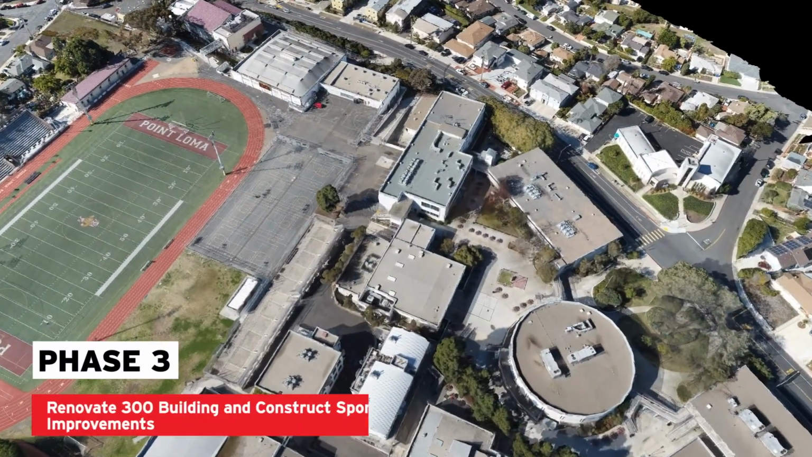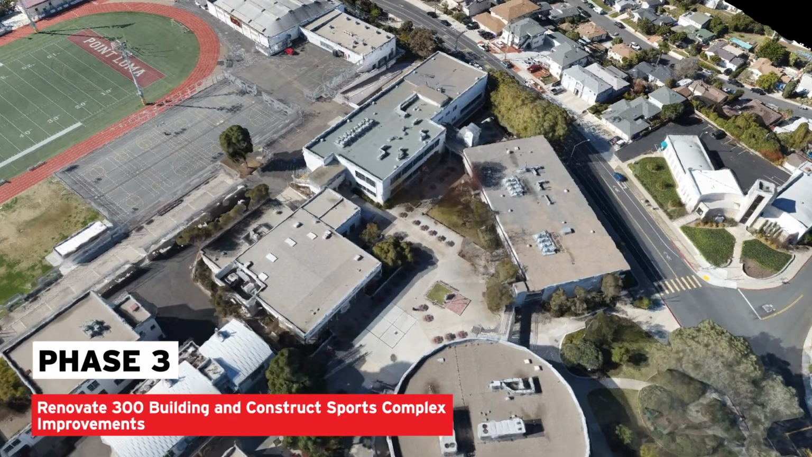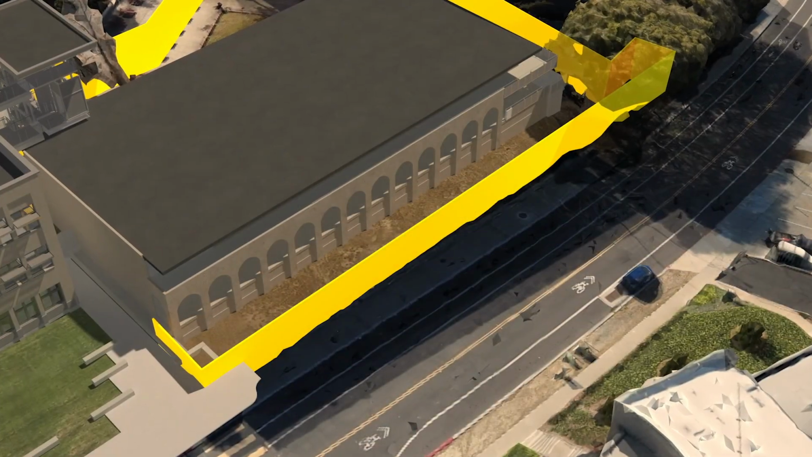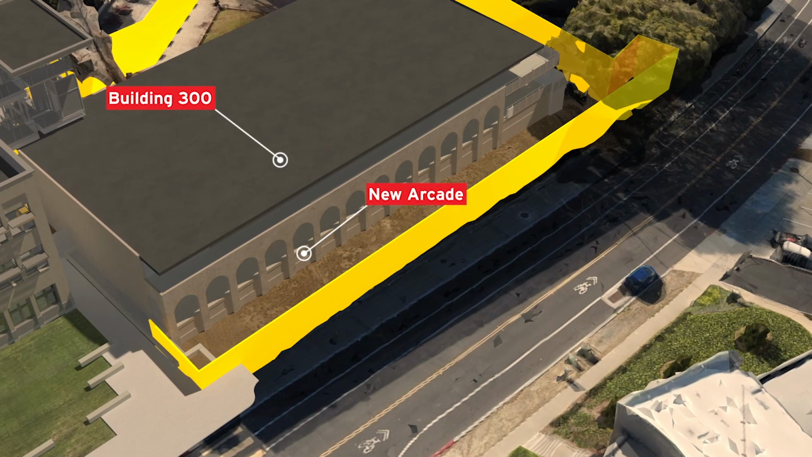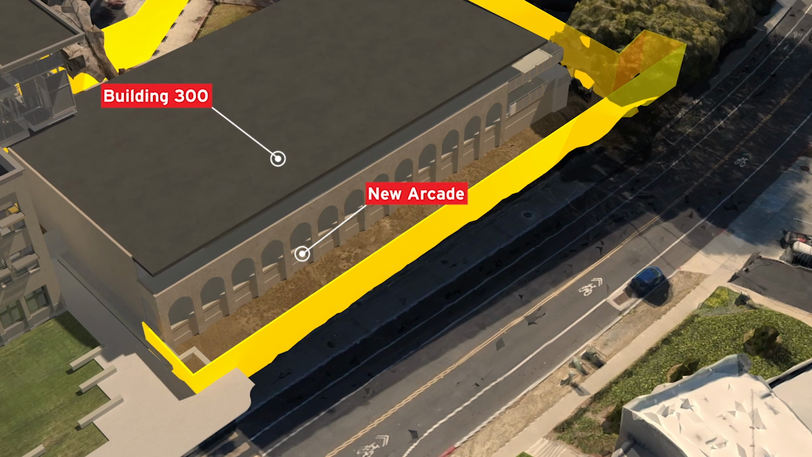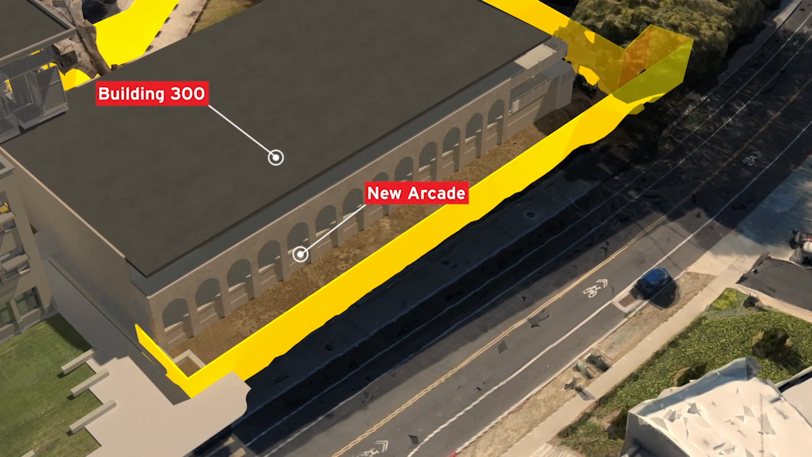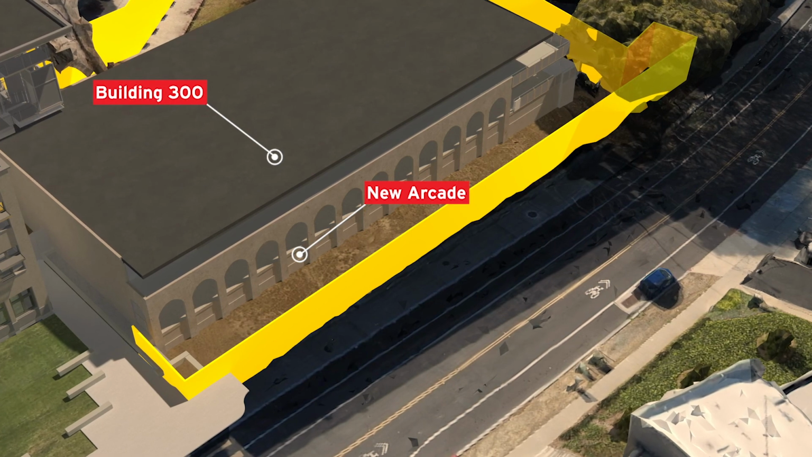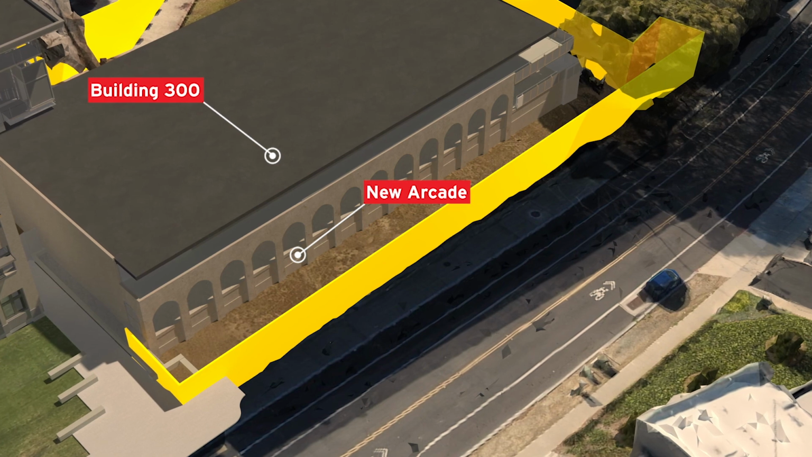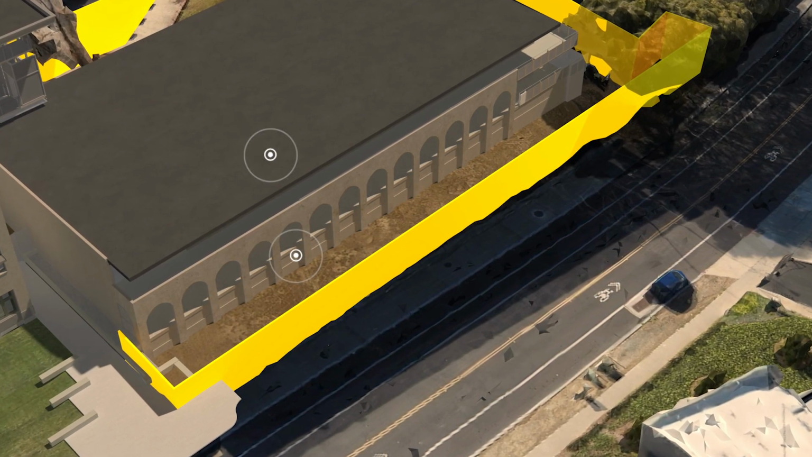Phase 3, Building 300 and Sports Complex. Building 300. Phase 3 work includes the demolition, abatement, and renovation of Building 300. Before we start, we will have to move all the furniture and equipment out of the building. During this phase, we will erect the arcade wall for the exterior enhancement of Building 300. Concurrently, we will upgrade the guardrails and patio expansion around the building.